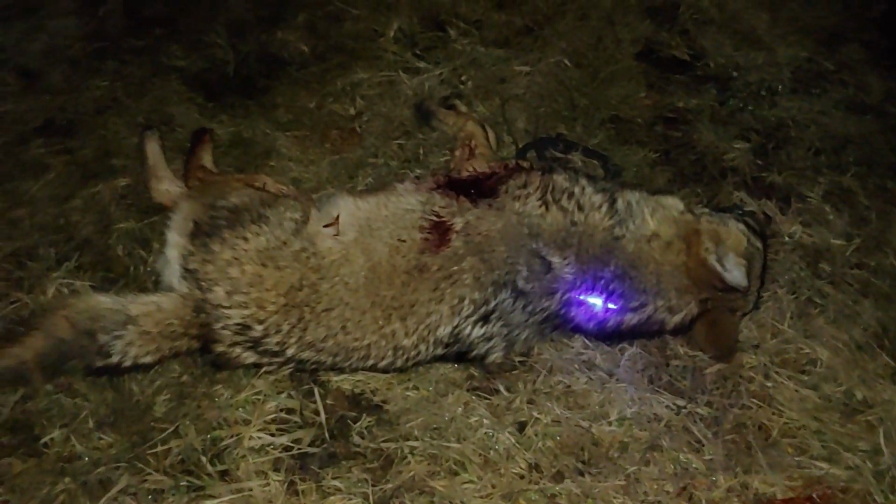All right, so the gun's way back quite a ways. You can see I'm stepping in front of the laser here, and the laser walked us right to the coyote.